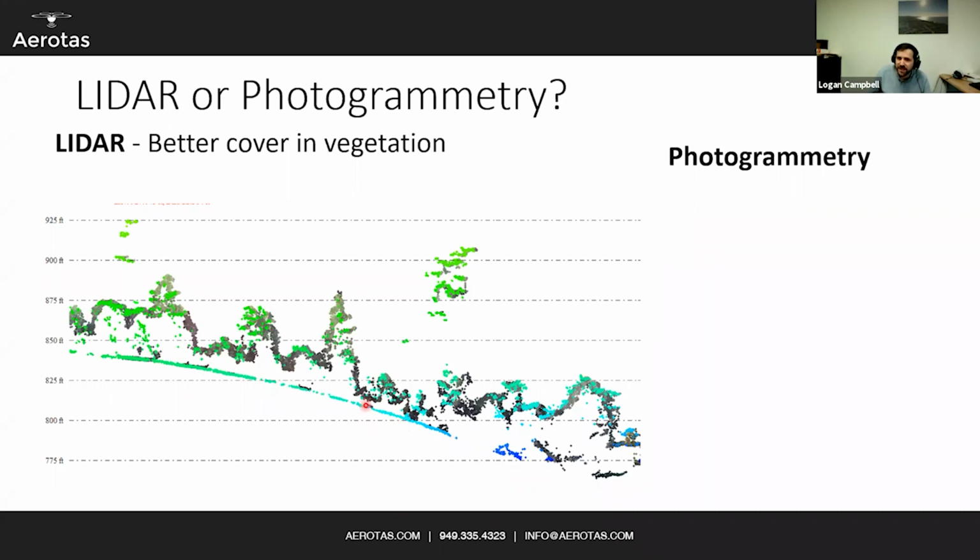But as mentioned, it is not perfect. Right here, there is a gap where you can see it is probably some particularly dense vegetation, and the LiDAR unit just simply was not able to see through it. And that's always going to be the case, but like photogrammetry, there are errors with noise where a good CAD drafter can interpolate under that. Even little gaps like this, you can interpolate under it, create a good surface anyway. But LiDAR is absolutely unambiguously better in areas of moderate to heavy vegetation.